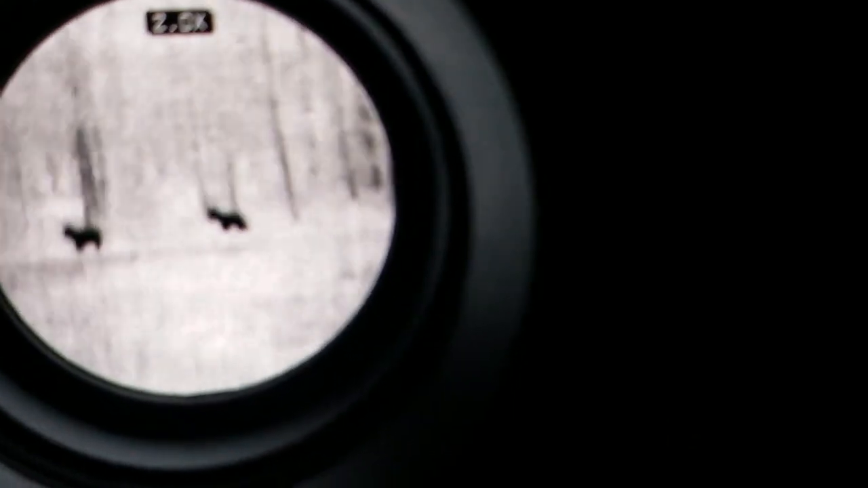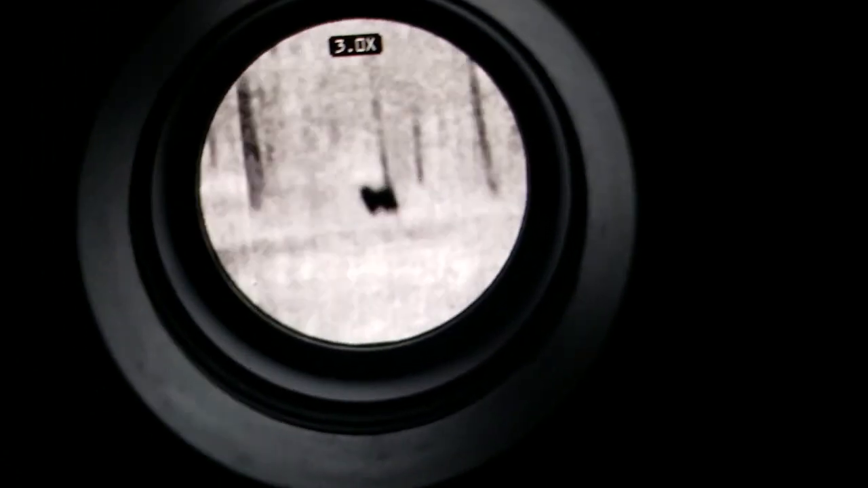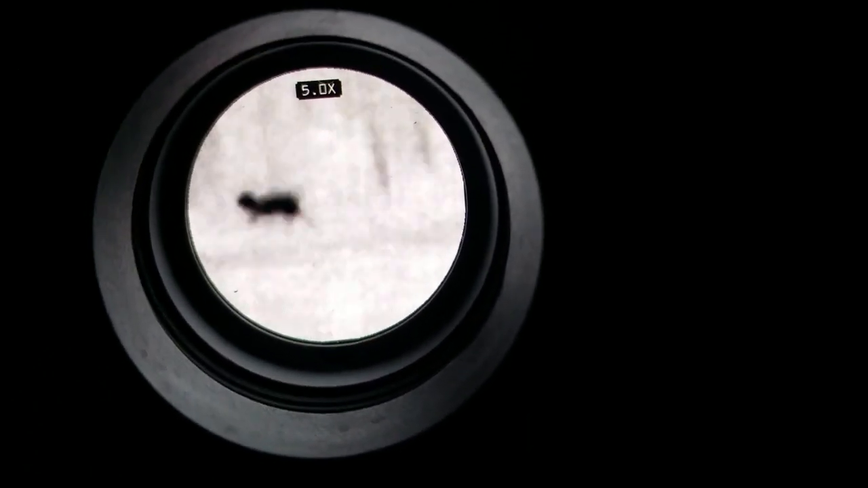This is on the black mode. Those deer got to be on the other side of that. They got to be pushing 50, 60 yards away. We'll zoom in a little more on them. There's 2X. This camera on my phone just doesn't do it justice to how good they look in the thing too. 3X, 4X, 5X. They start to blur out a little bit. 6X, back to 1X. I mean, you can just see how well you can see this stuff.